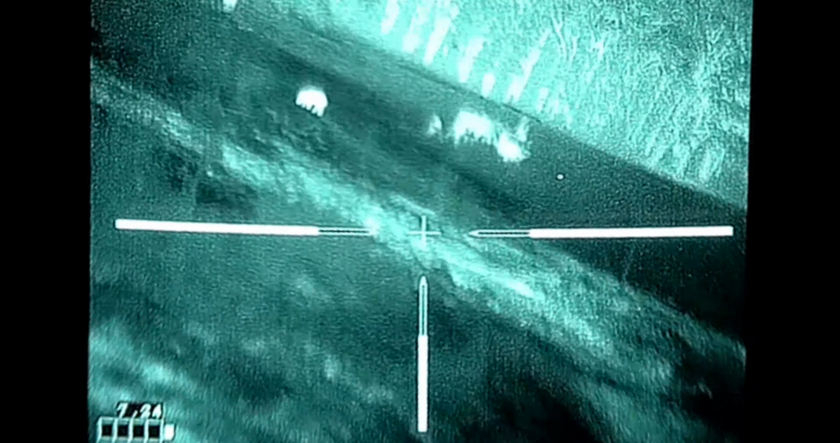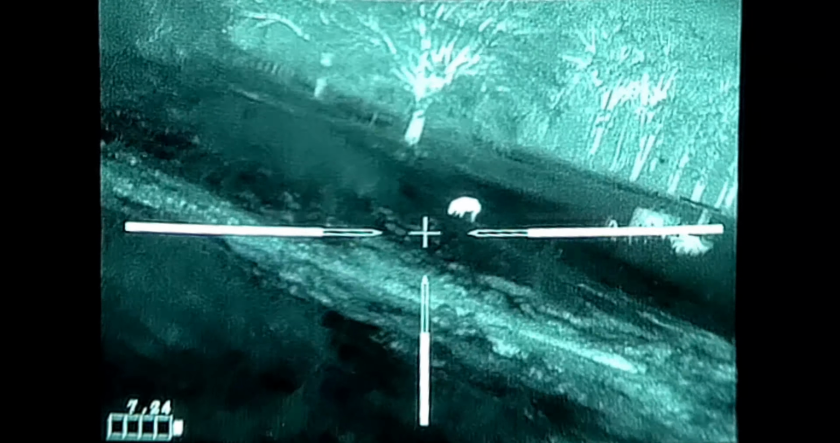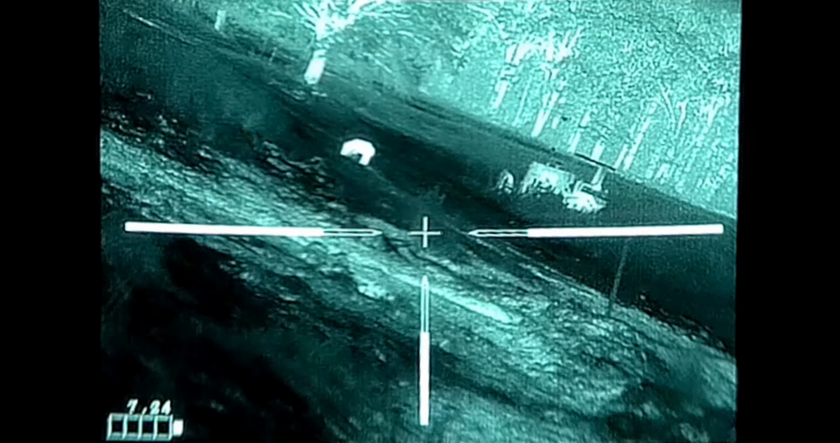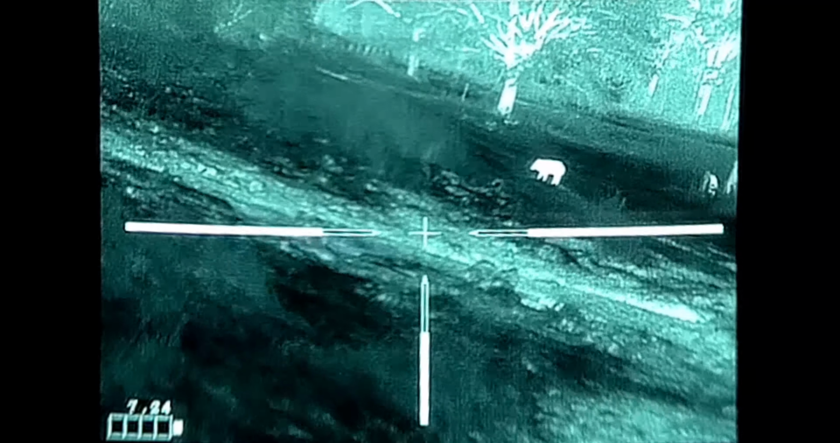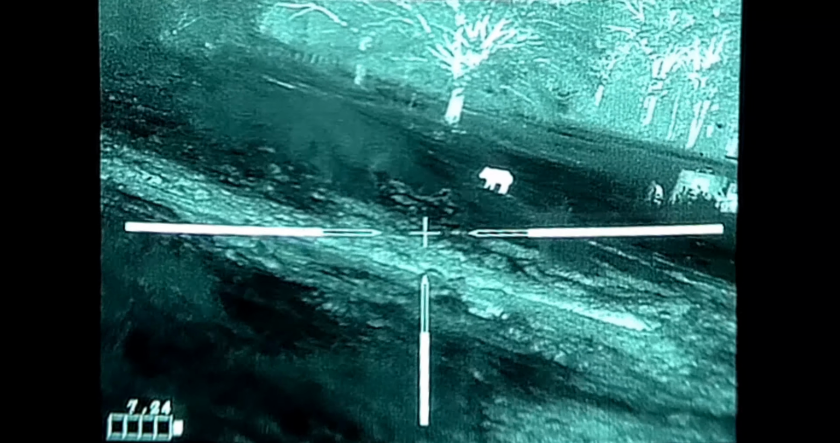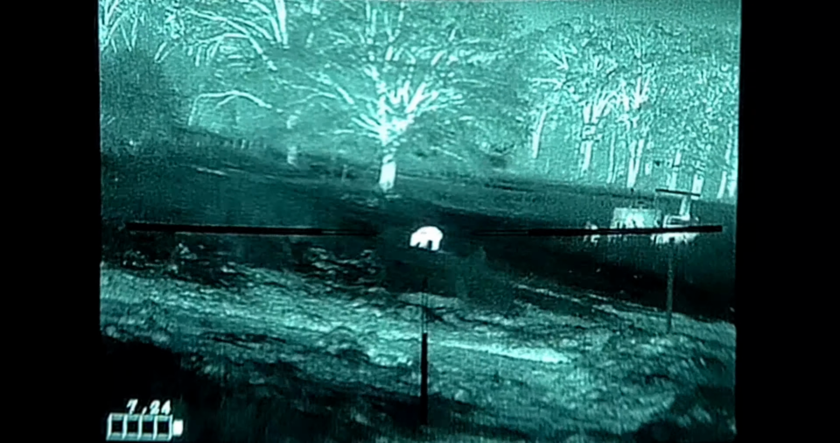Later in the night, we come up on this hog, and we think that he actually misses this one, but as we replay the footage again and again, you can see a splatter come off of him. So we think that he misses, but actually he gets it.